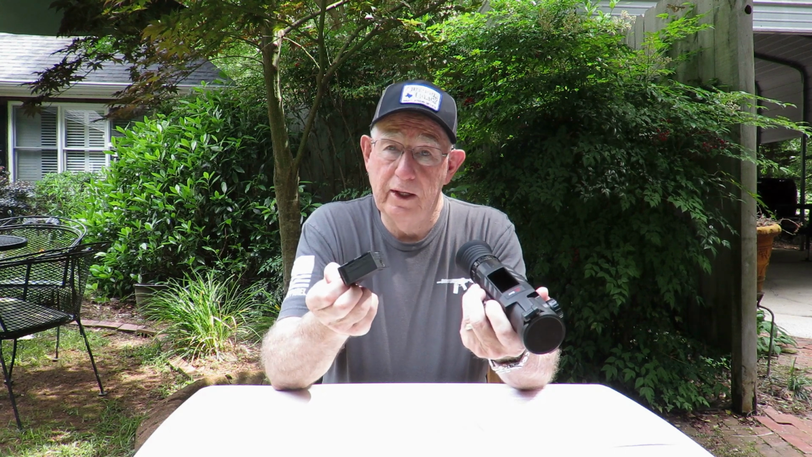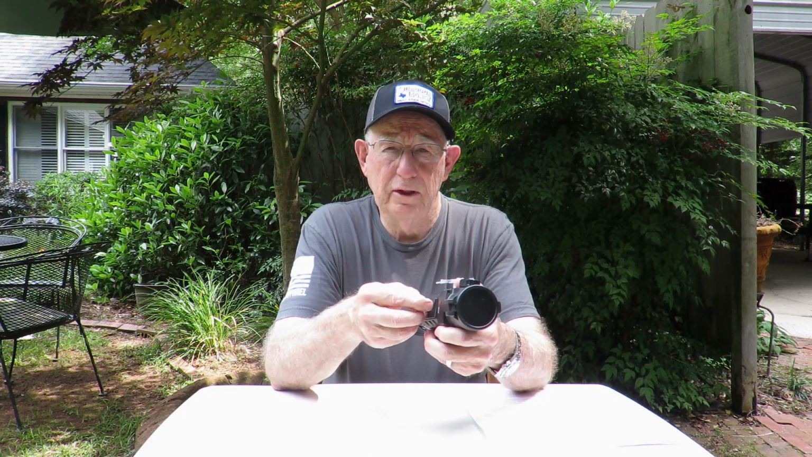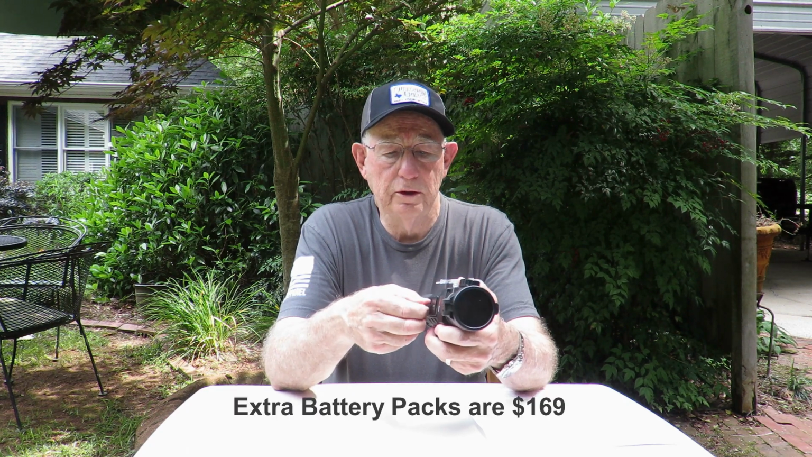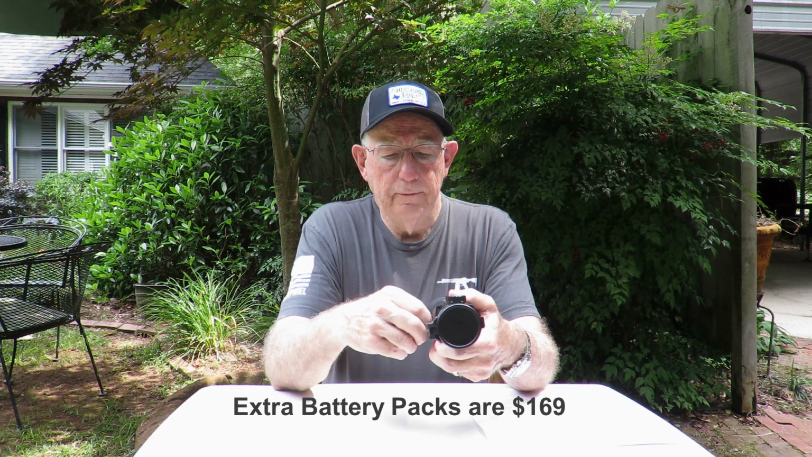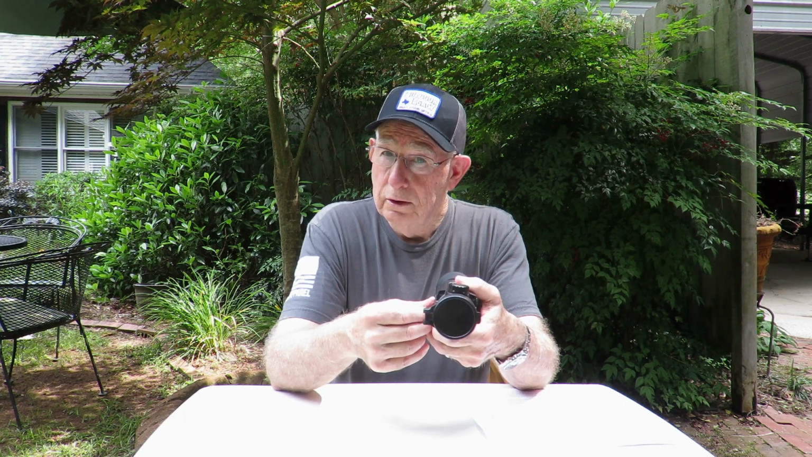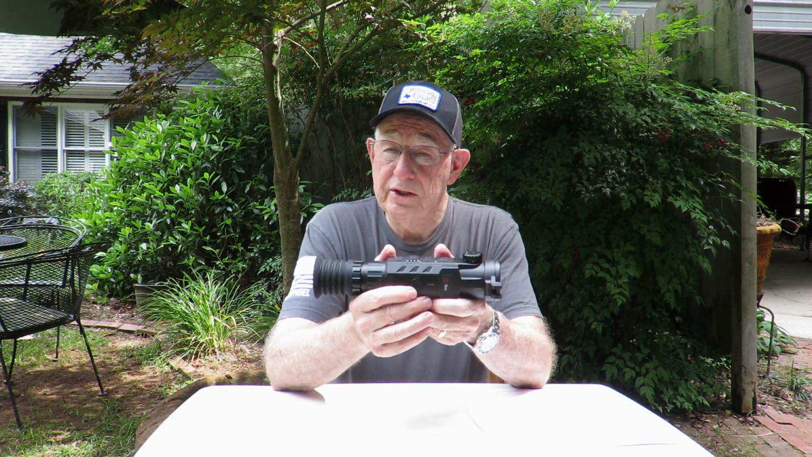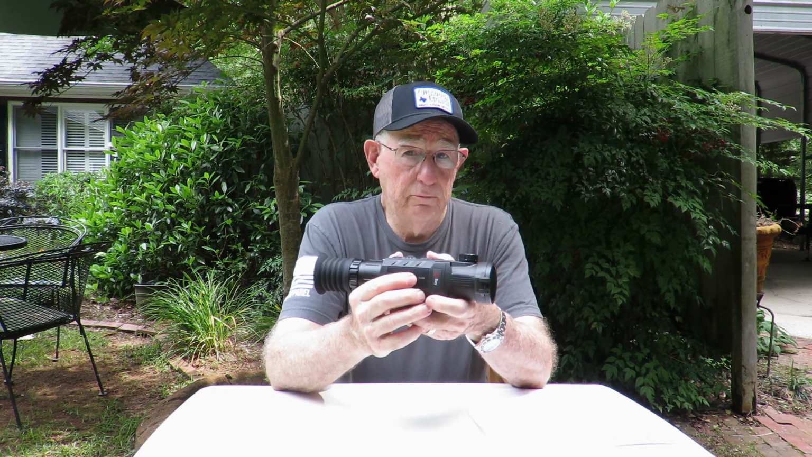It comes out, it's rechargeable, and you can buy spares that are about, I think, around $175 to $200, and Outdoor Legacy Gear has those as well. But this battery, in good weather, is going to last you up to 8 hours, probably 5 to 6 hours in colder weather. So it's a really good battery.